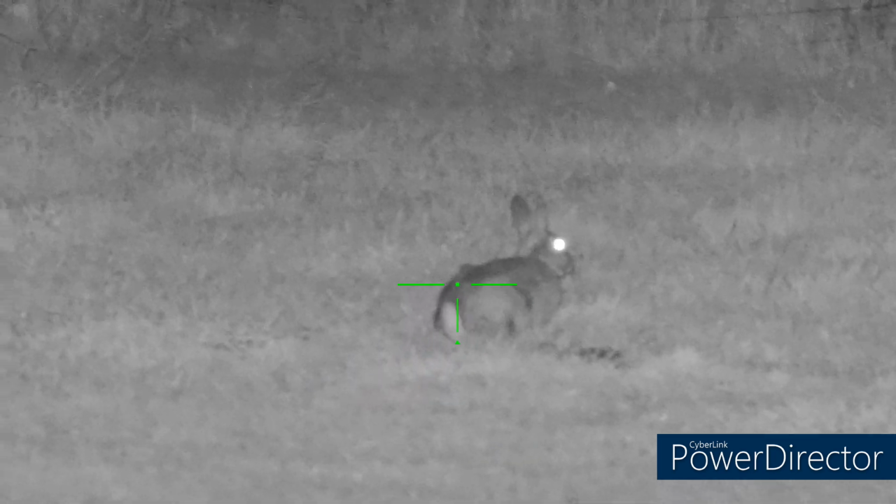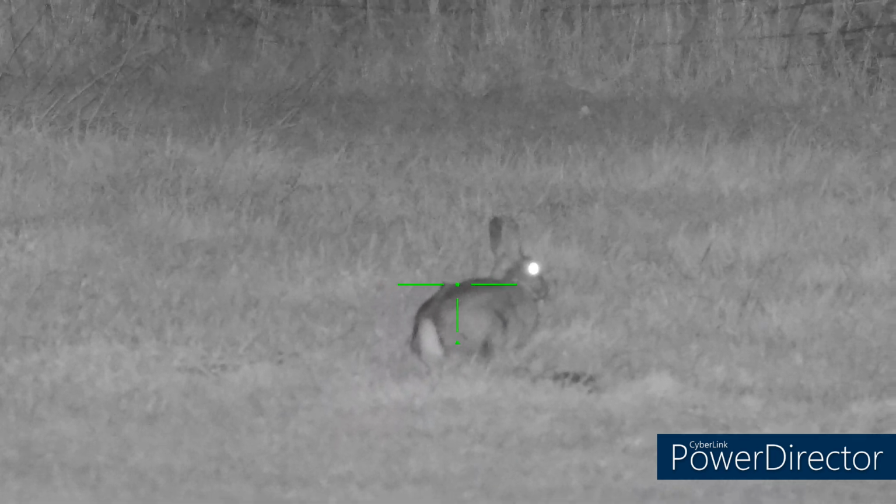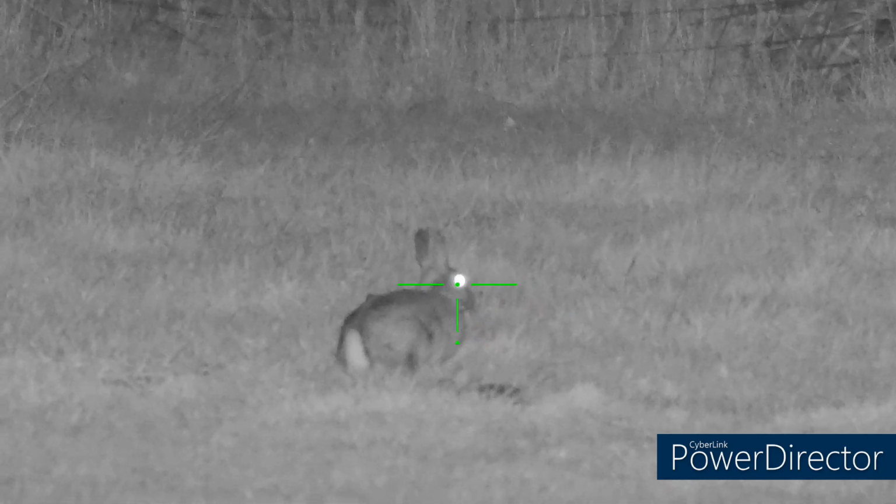This is one very lucky rabbit. Just set off as the trigger was pulled. Just ducked that bullet.